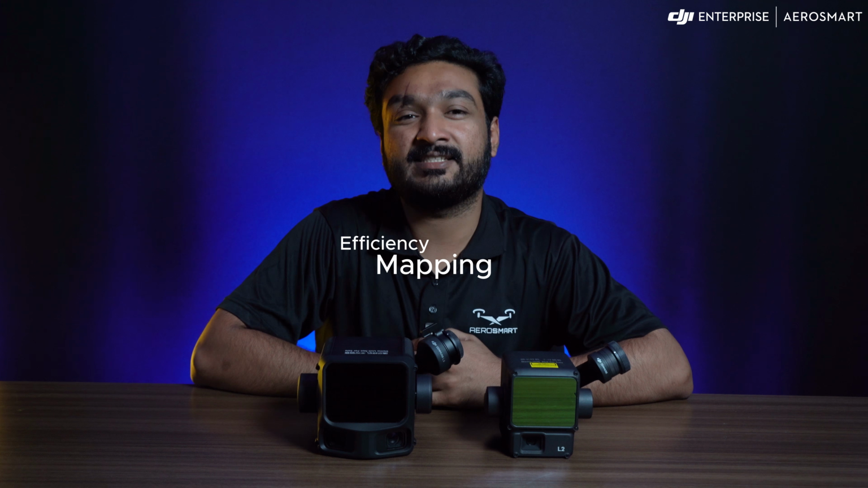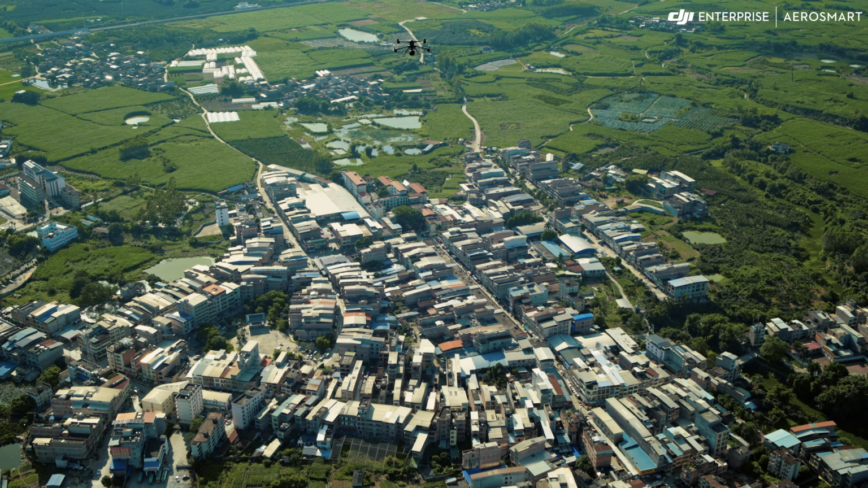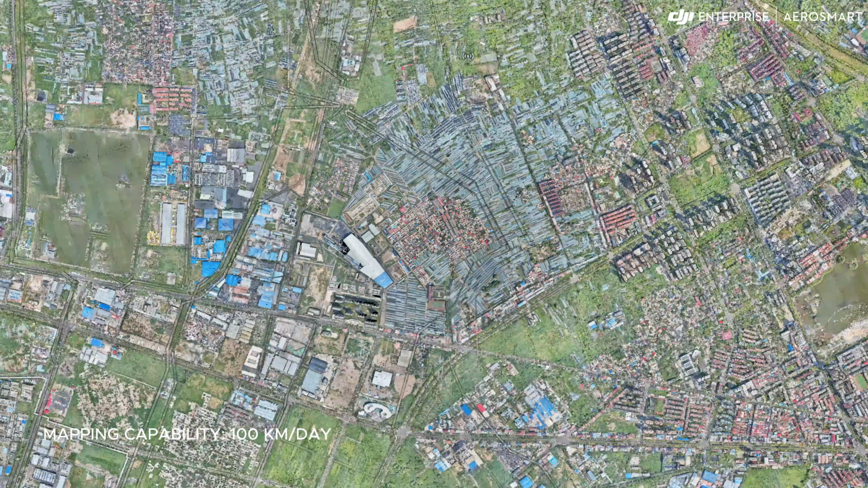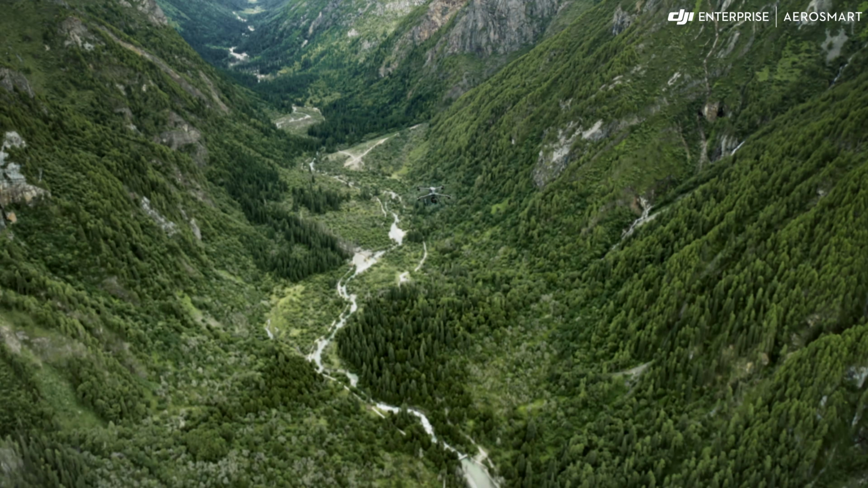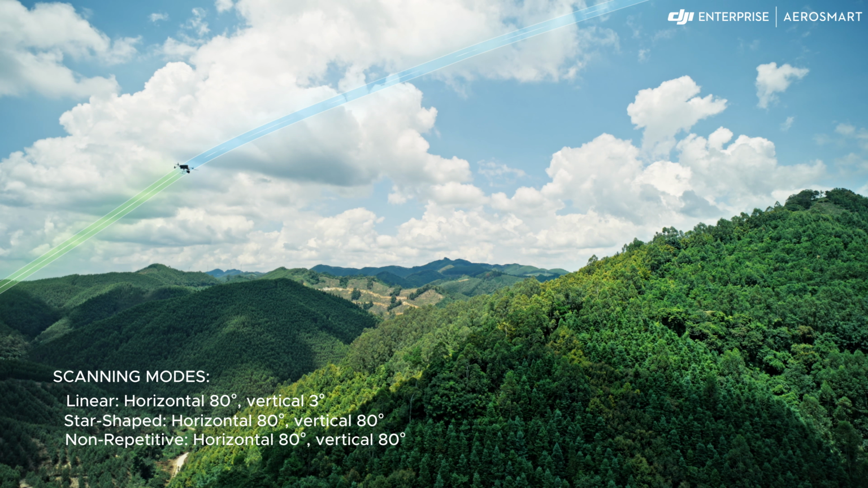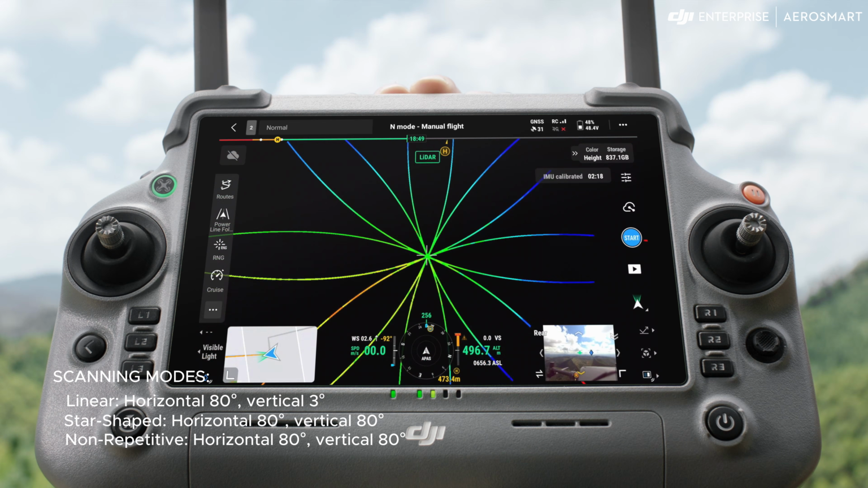Mapping efficiency significantly improves with the L3. When paired with the DJI Matrice 400 drone, the L3 can map up to 100 square kilometers per day, and it also supports flight altitudes up to 500 meters and offers advanced scanning modes including real-time terrain follow.